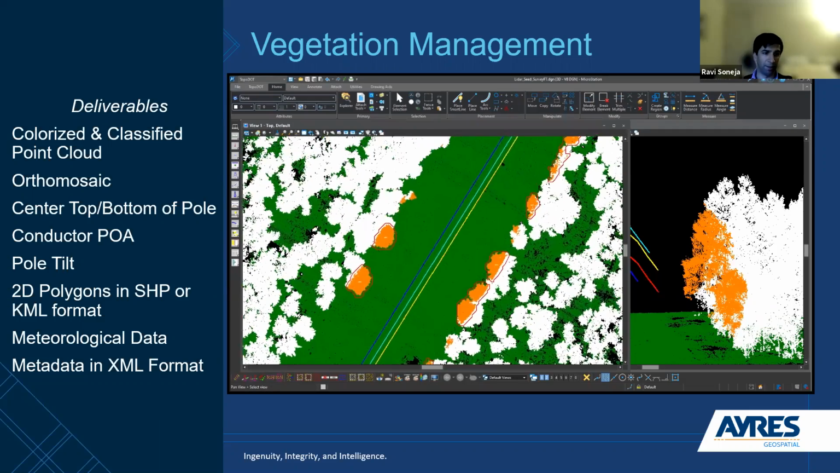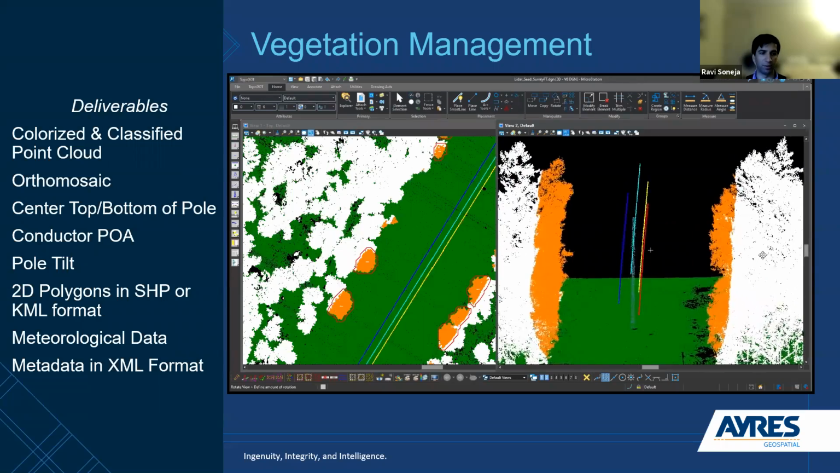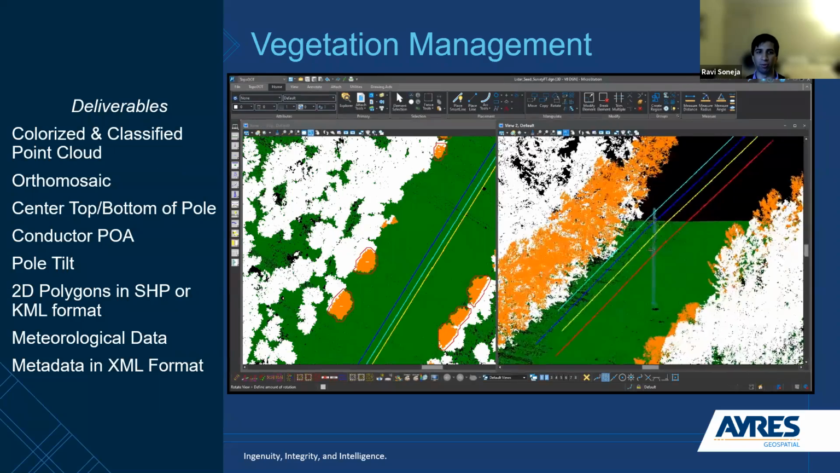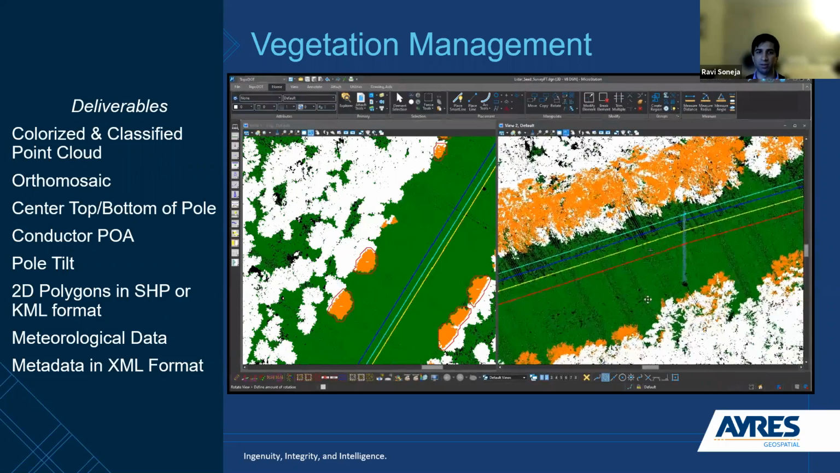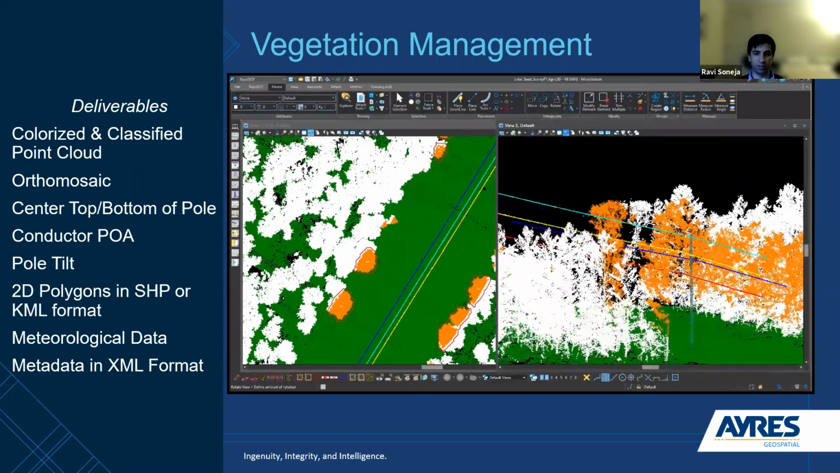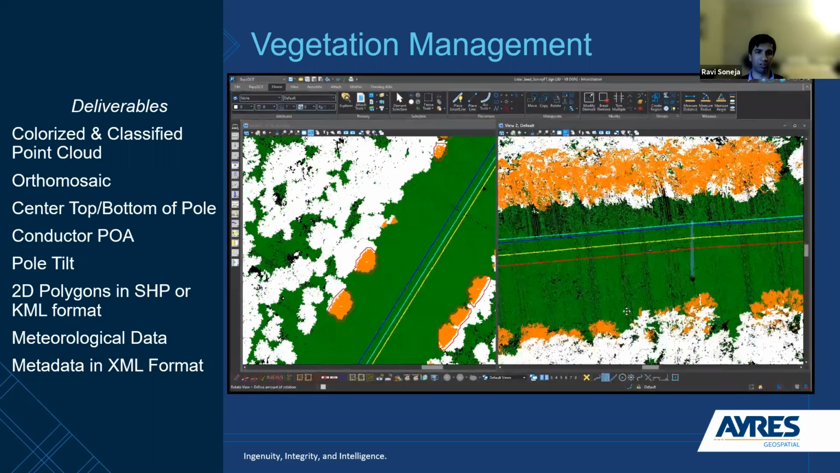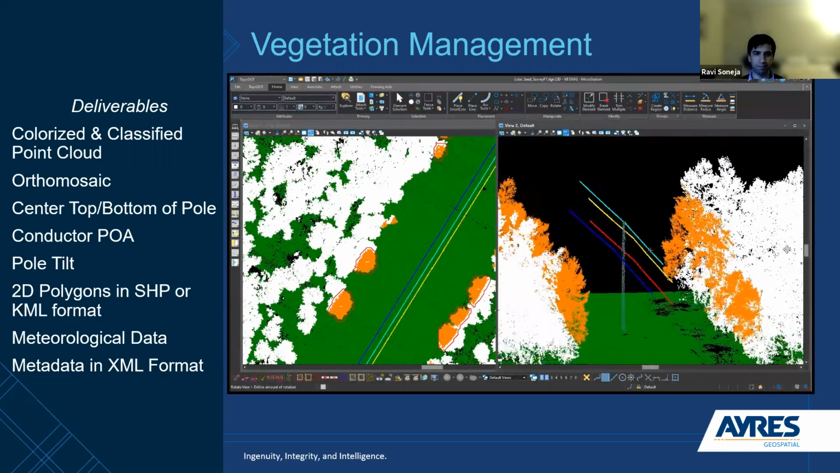What you'll also notice as I'm panning through, it may be a little hard to see, but some of those red outlines around those encroachment points, those are actually 2D polygons that we can generate, and we can also provide that out in either a shapefile or a KML format. So veg management crews can identify areas that they believe to be of high importance for them to go out and look at and examine trimming. The other advantage here is, what we've been able to do is quantify that vegetation encroachment and actually use that information for budgeting and planning for trim cycles.